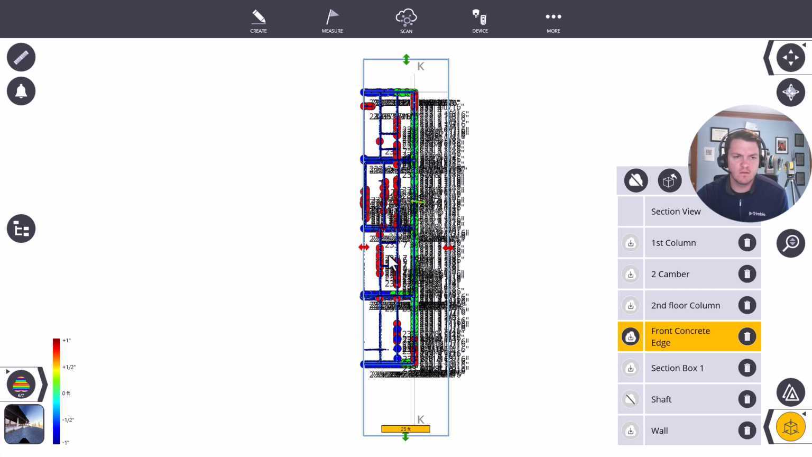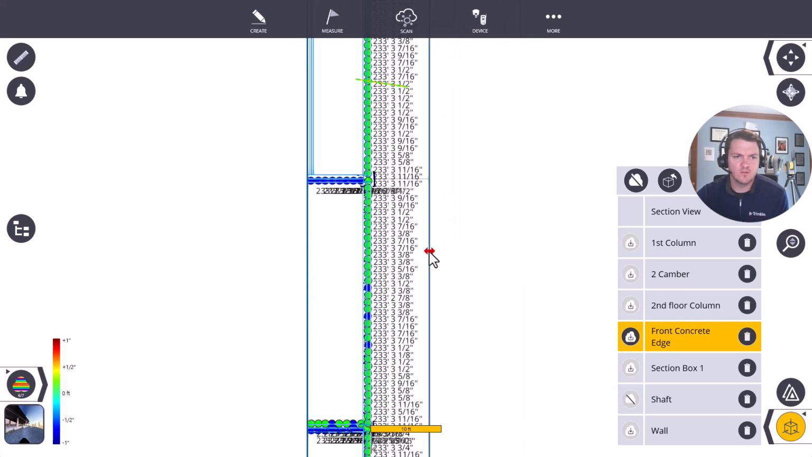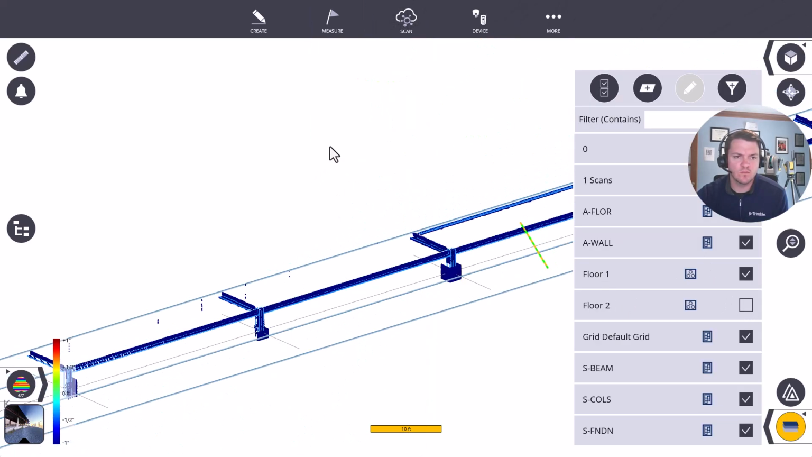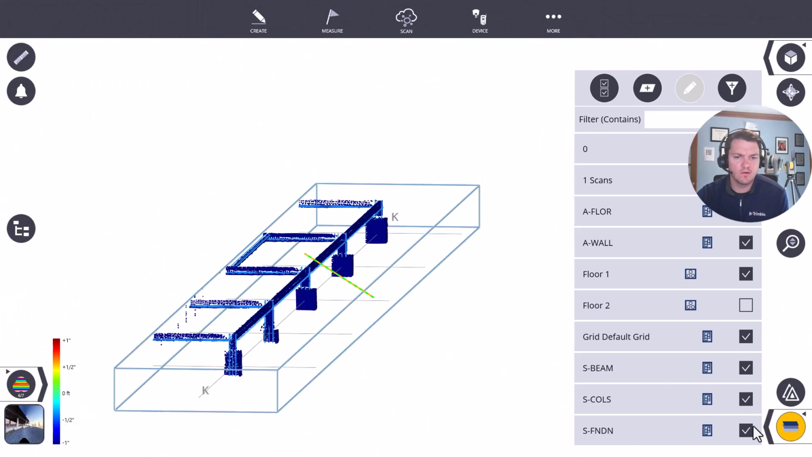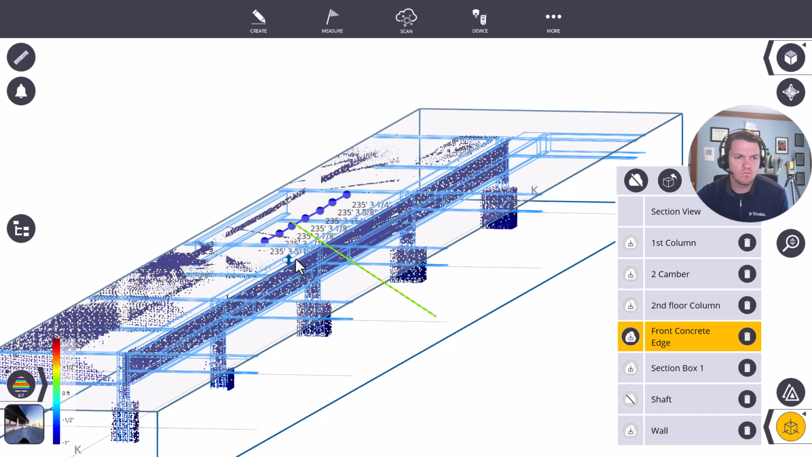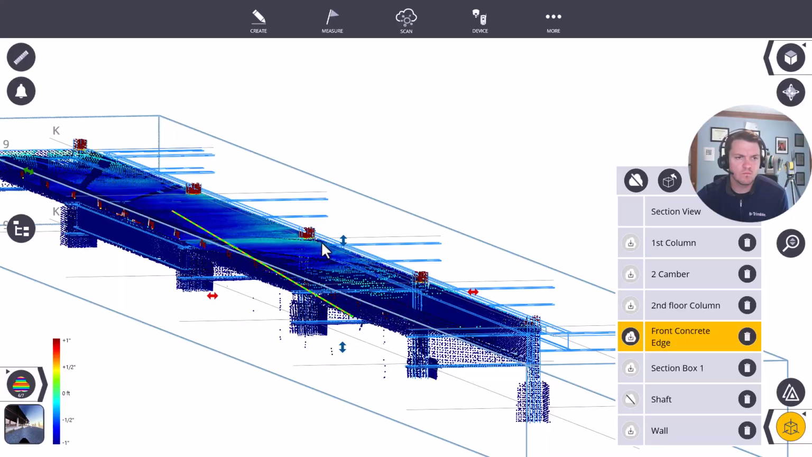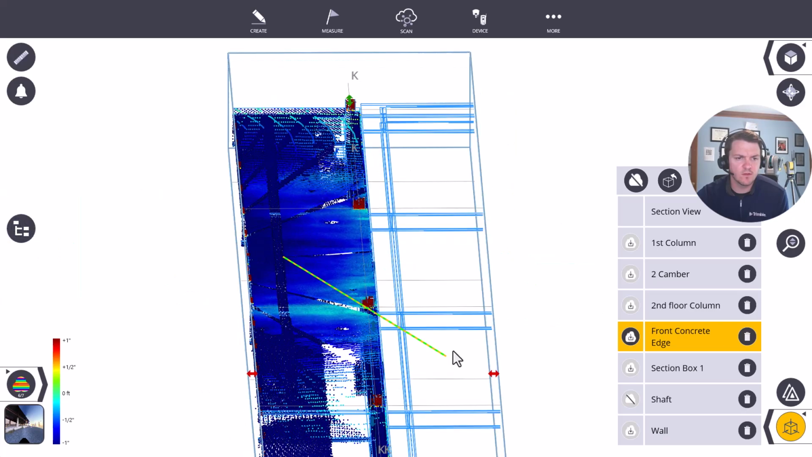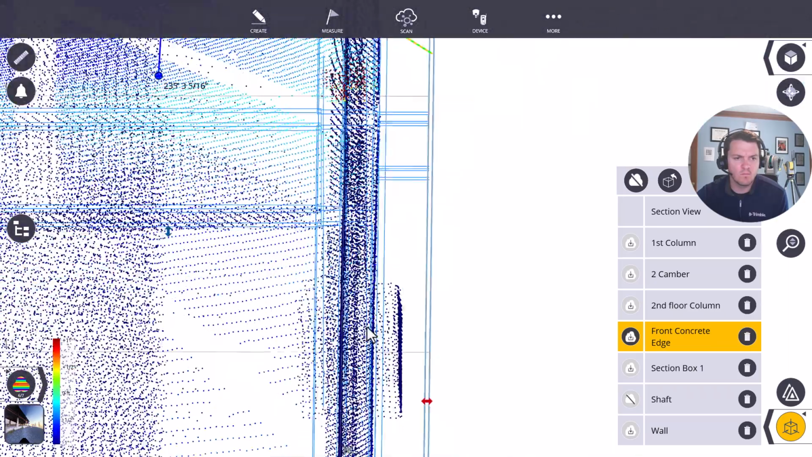And then I'll bring this guy over. And to make my life a little bit cleaner, I'm going to turn off those points. So there's my edge of concrete or edge of steel. Let me bring this up a little bit higher. So here I can check that. I'm going to actually bring this in even more so I'm not looking at the rest of this overhang that hasn't been built yet. But there is my edge of concrete.